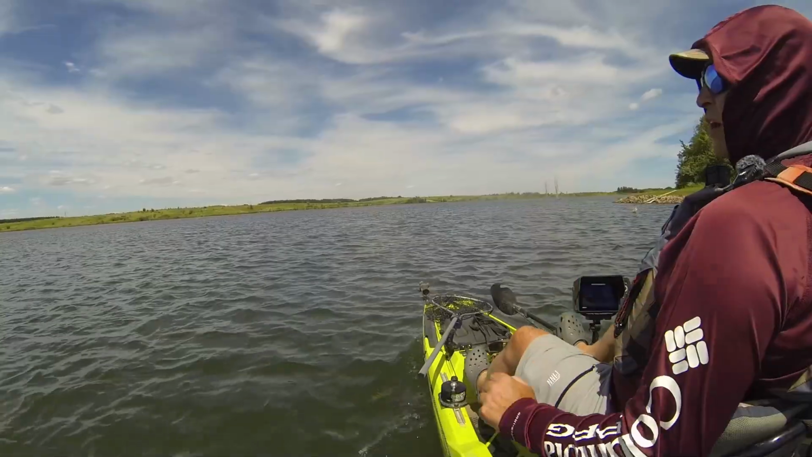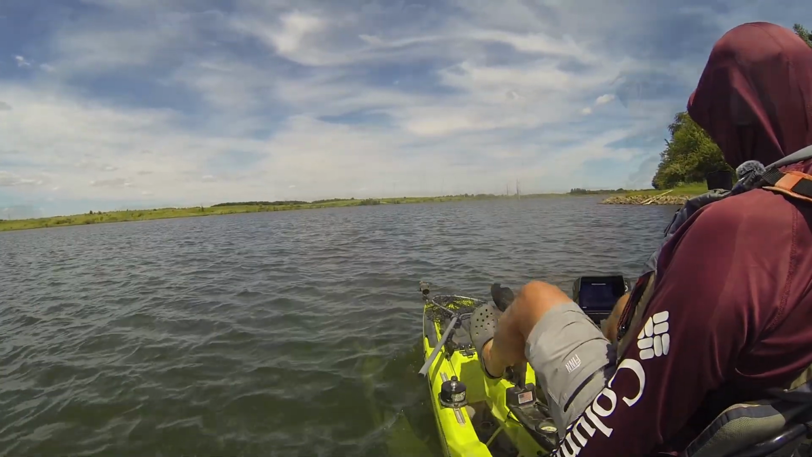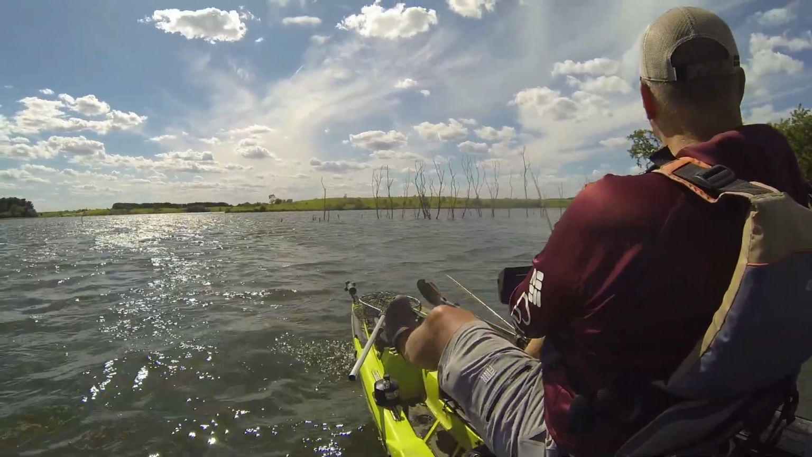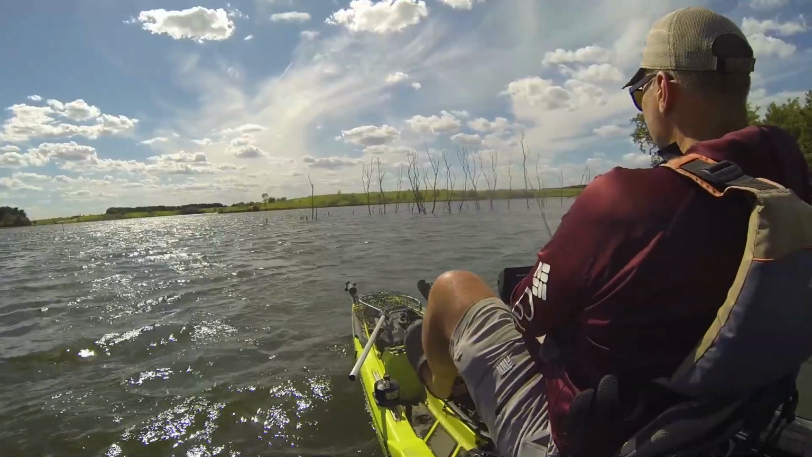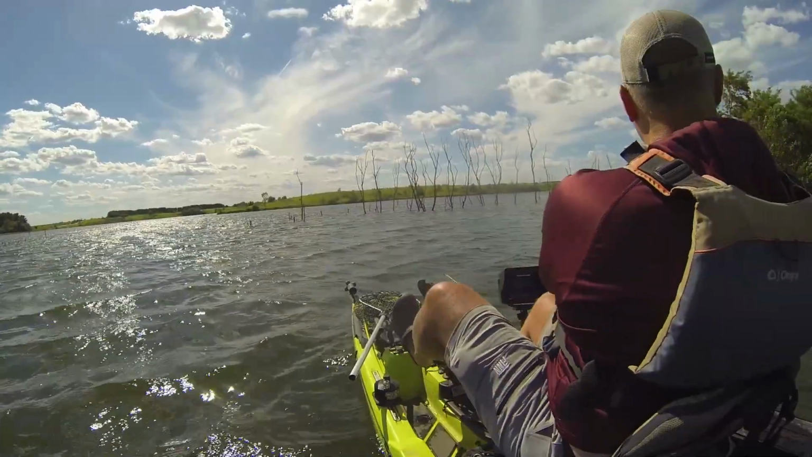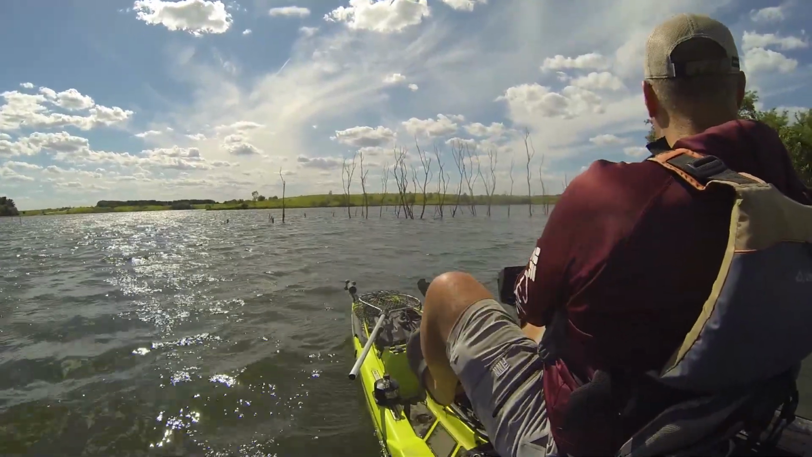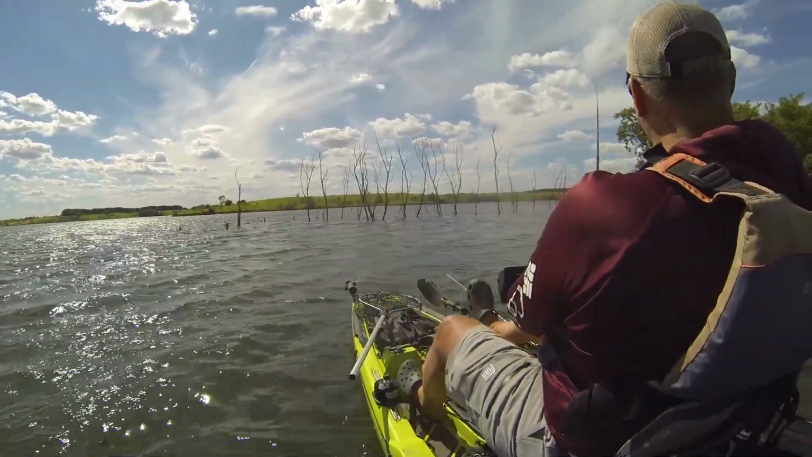Got a couple of humps I want to look for. This is where the wood and grass kind of come together. You'd think this would be a good spot right on the edges. It's about 5 feet deep here.